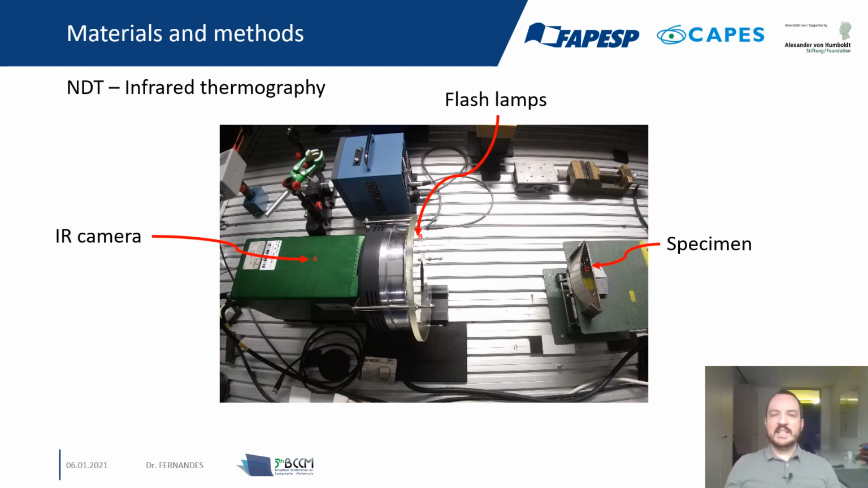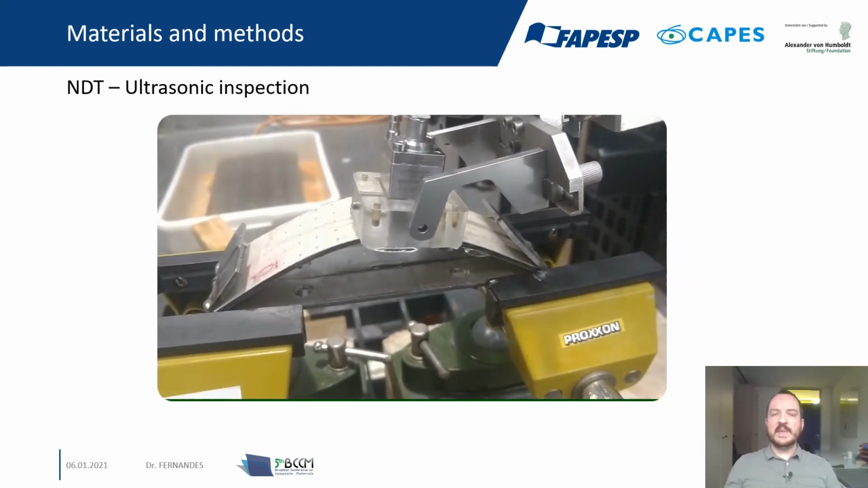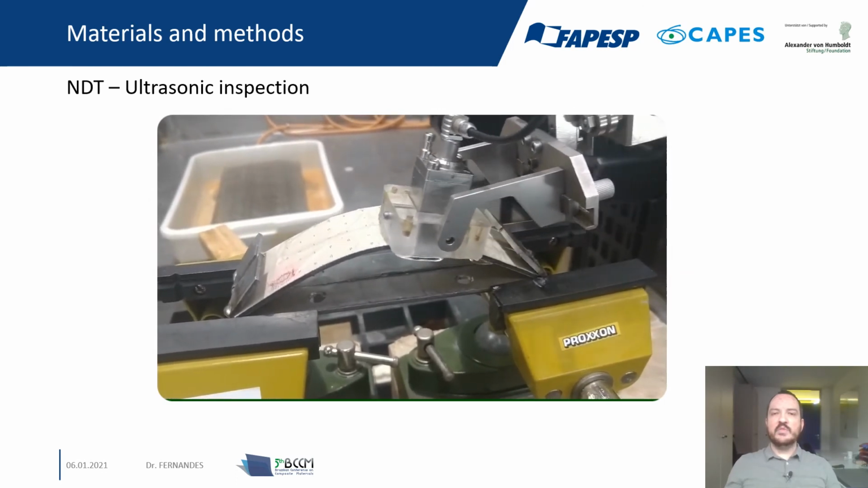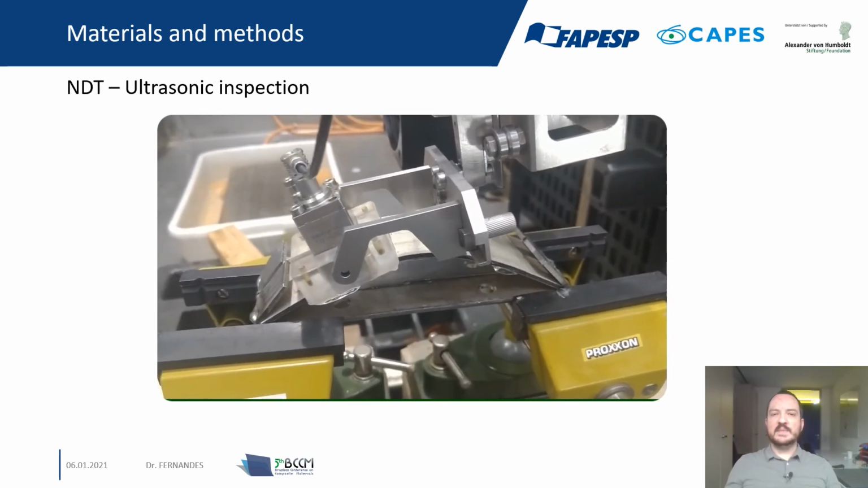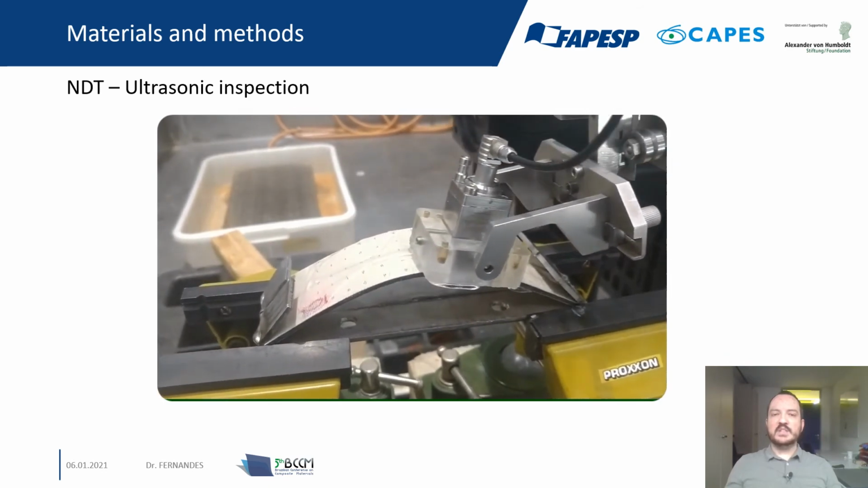Here we have the setup used in the laboratory. We have the camera, the flash lamp, which was a round flash lamp, and the specimen around 30 centimeters apart from the camera, in front of the camera. Our ultrasonic inspection used a 5 megahertz transducer, and we focus our inspection on the top of the curvature of the specimen. Here we have a short video of one of the inspections.